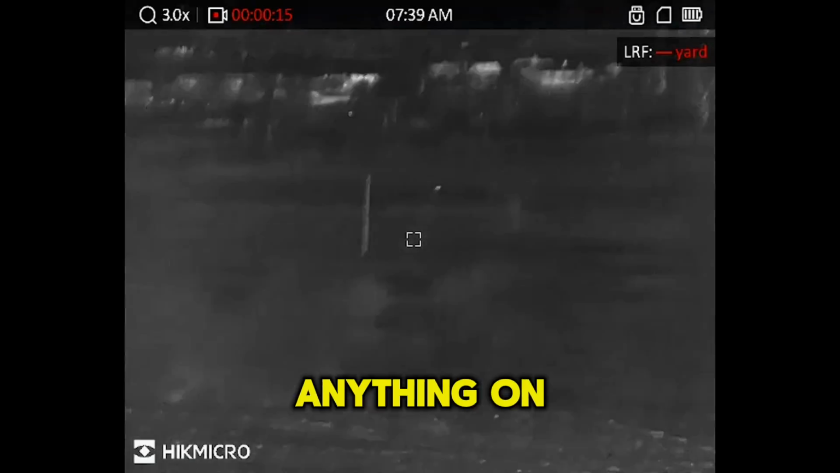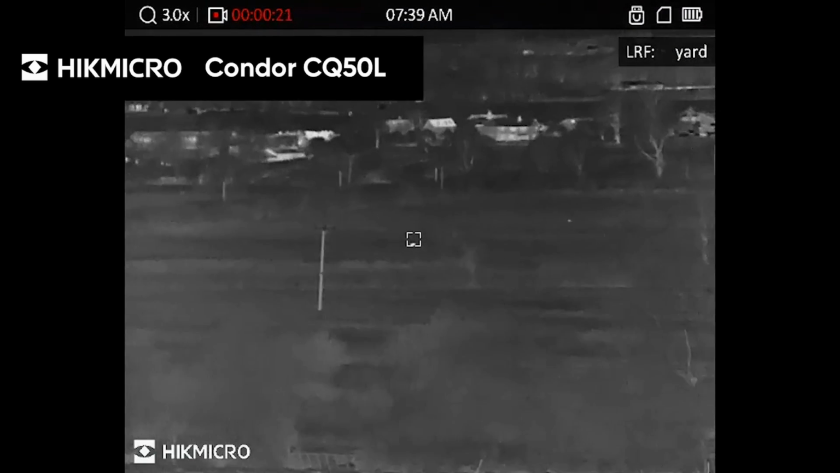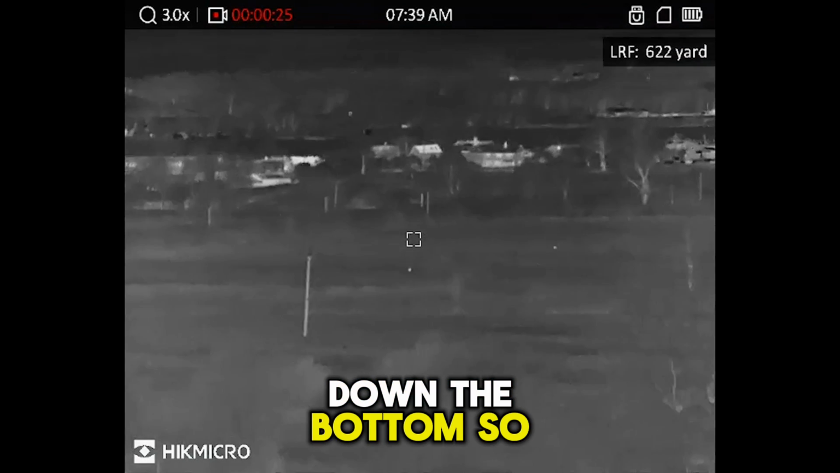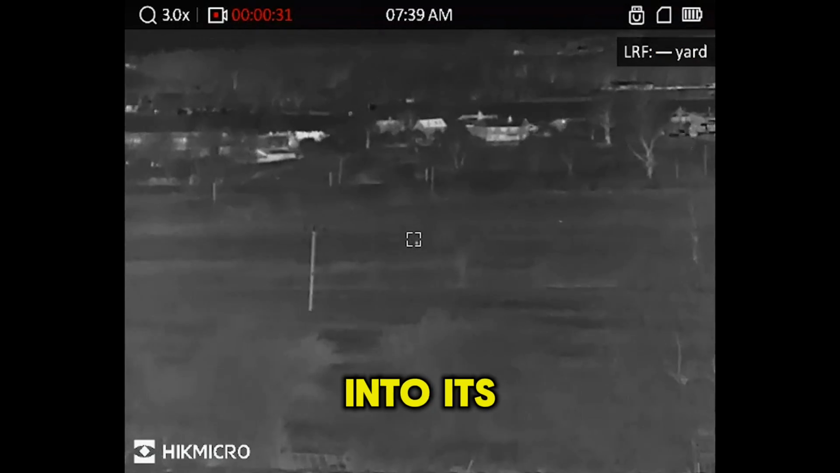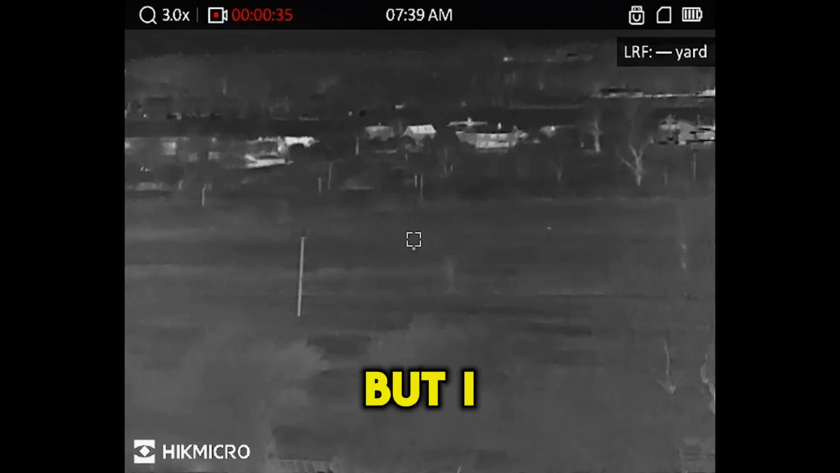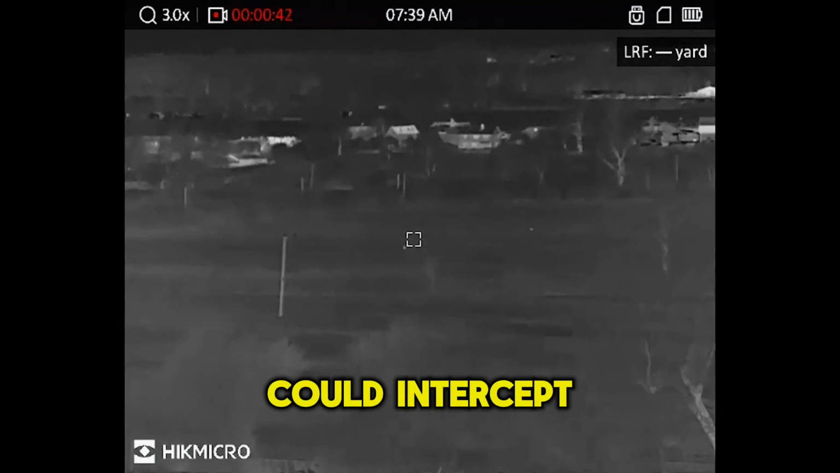Now we didn't see anything on this stand, but what we did spot down in the lower fields through the Condor CQ50L is this fox making its way away from us down the bottom. So I ranged it at 668 yards. And this is where the Condor really comes into its own as a fantastic spotter. Not only can I range it at that distance, but I could clearly identify it as being a fox as well. So we quickly made our way down to see if we could intercept it.